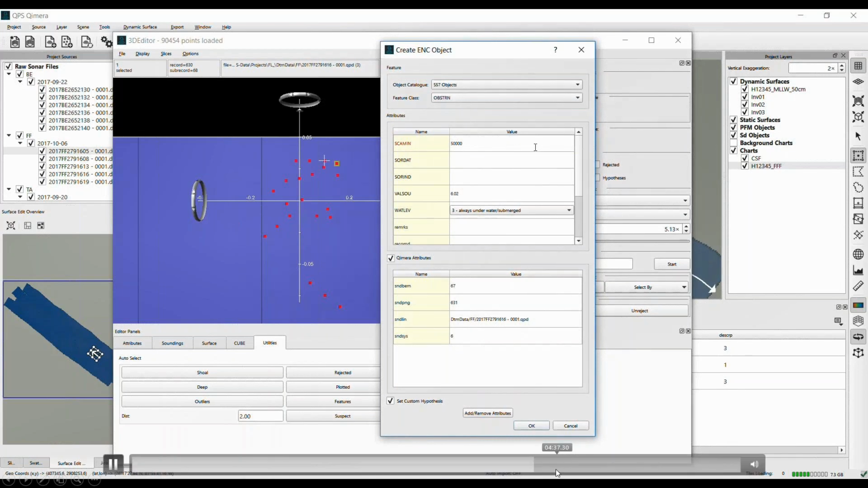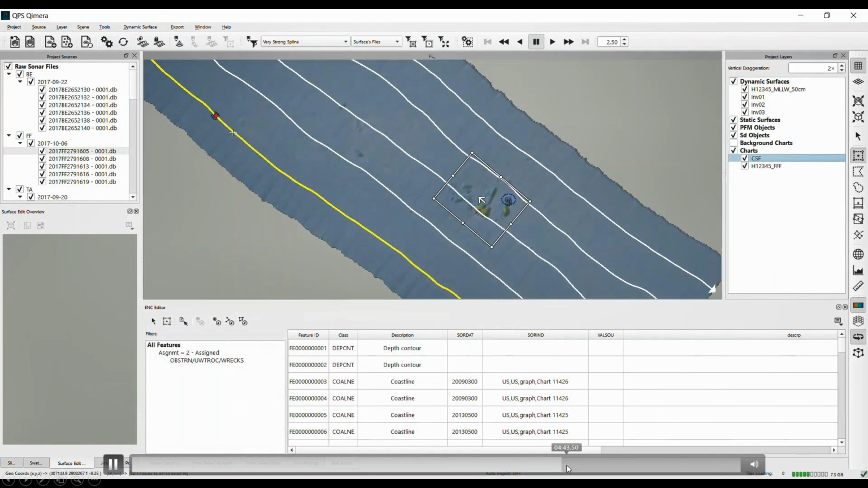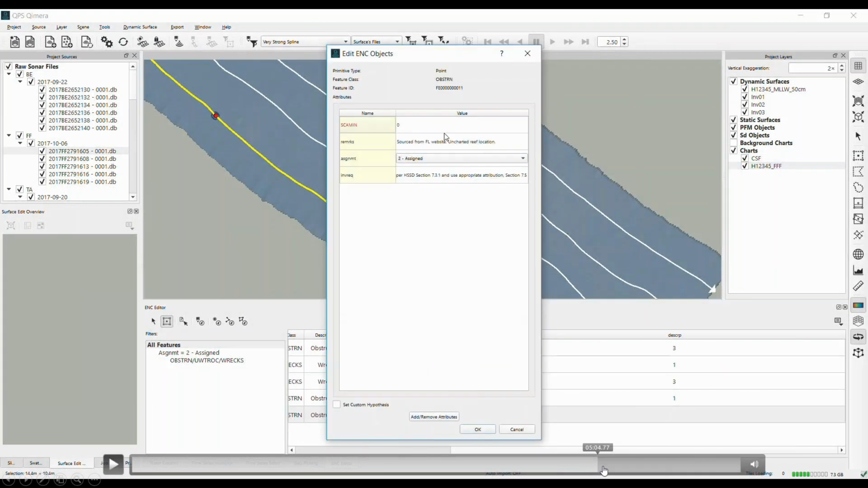Okay, changing it to an obstruction. I'll jump ahead here a little bit. And there we go. I just locked in the grid, so that ensures the three-way agreement. And then what I'll do is go back and bring over the old feature report to mark that for deletion. And now I'm going to jump over to yet another area where we have one more wreck to look at.